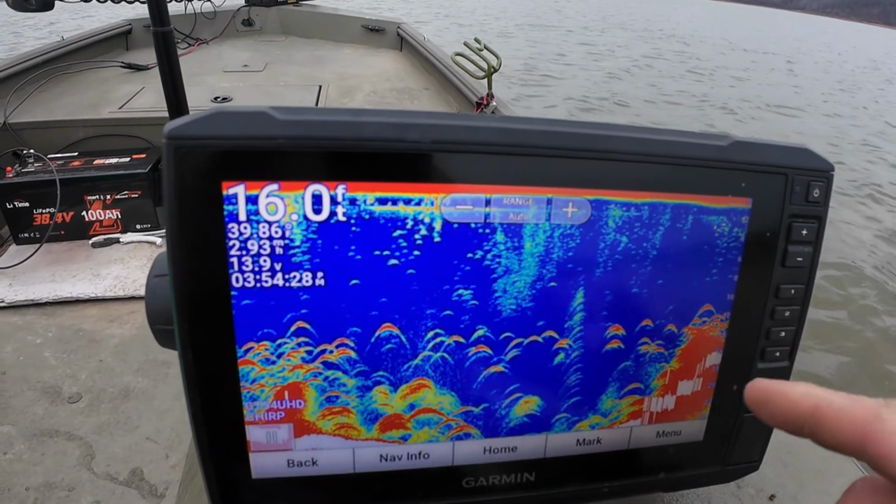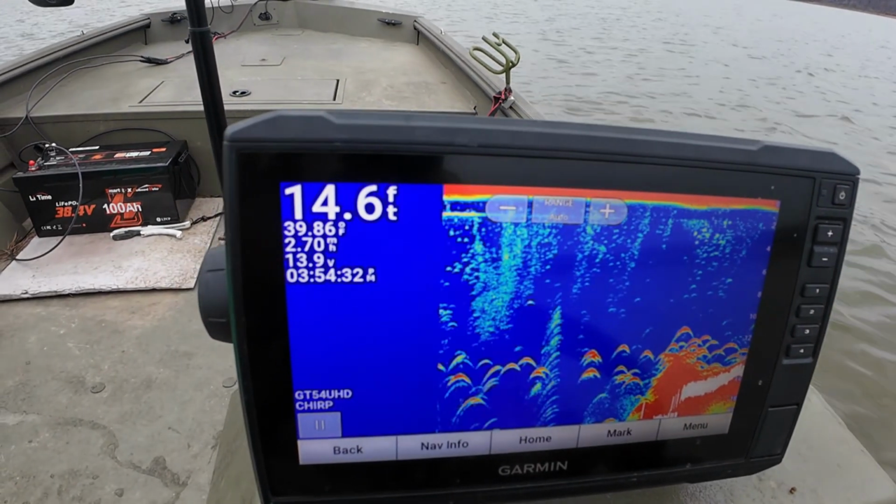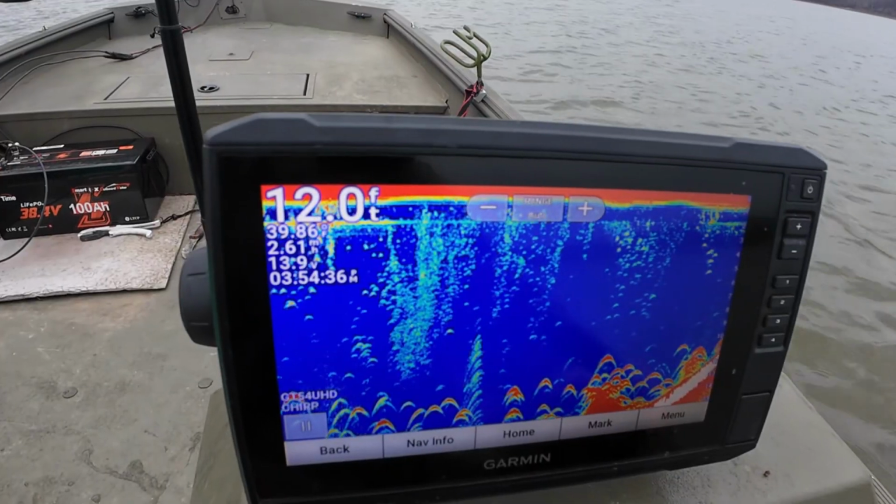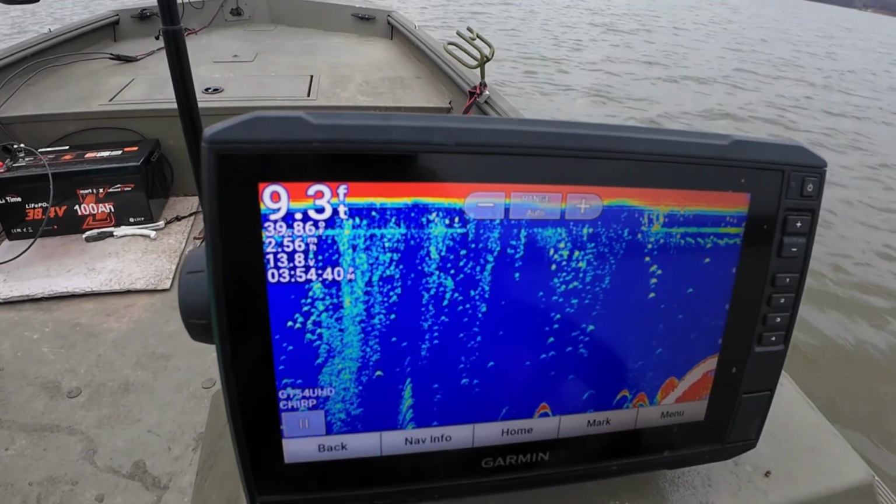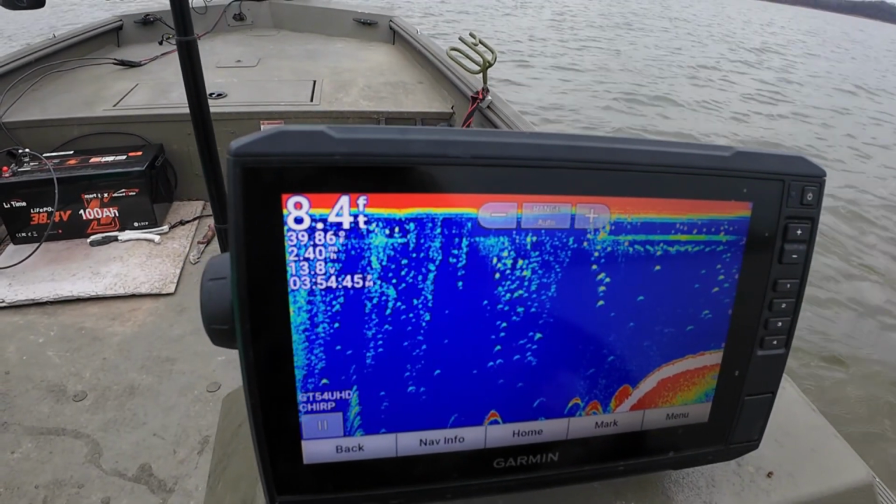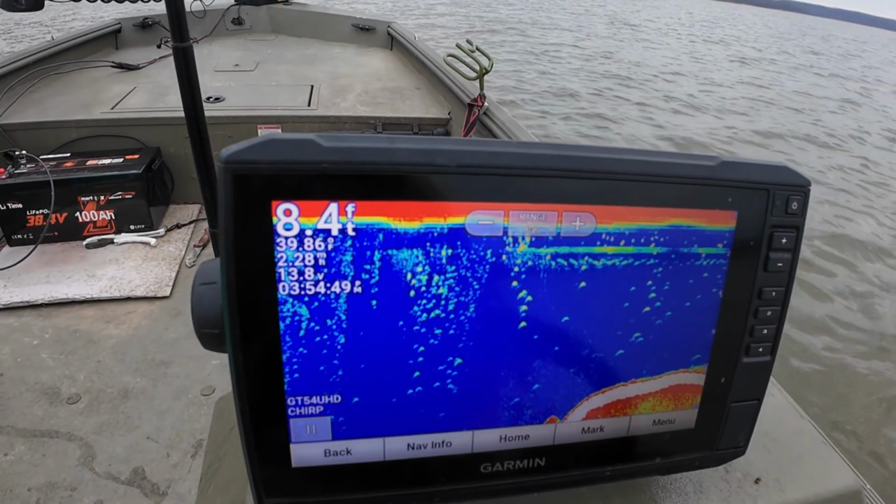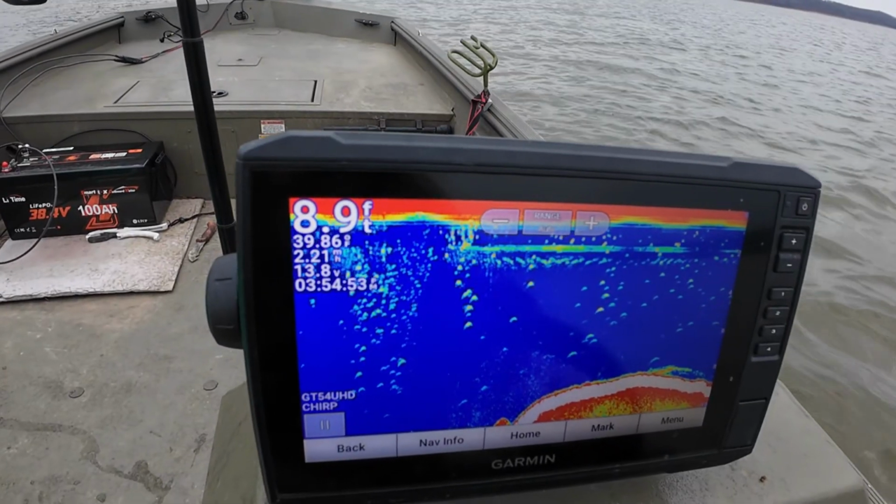I'm gonna put her in down scan, see if that's shad. See, that's shad, but there's not a lot of them, and a lot of fish there around them. Now I'm gonna go hang back left and zigzag back on the river side of that, and I'm just gonna work that pattern until I find them.